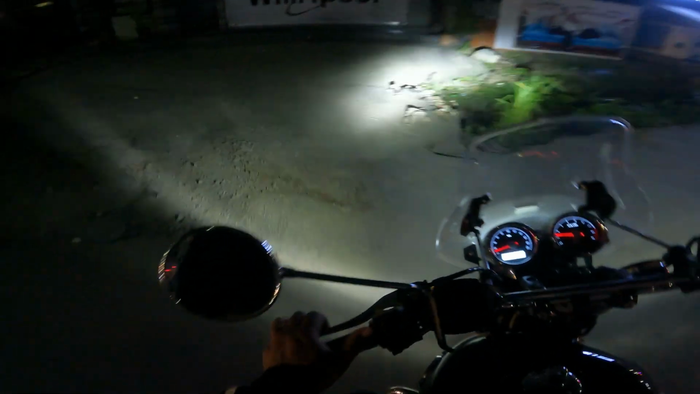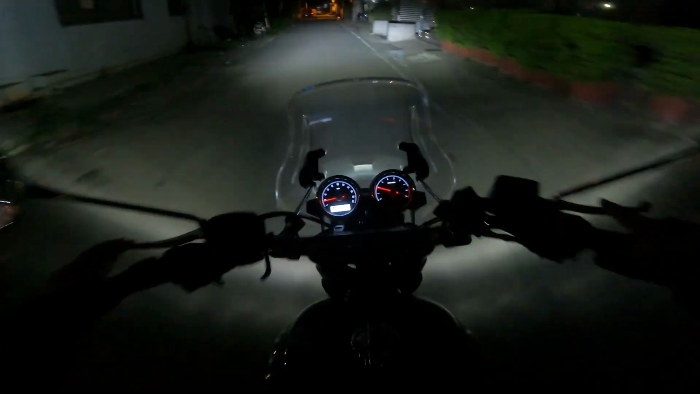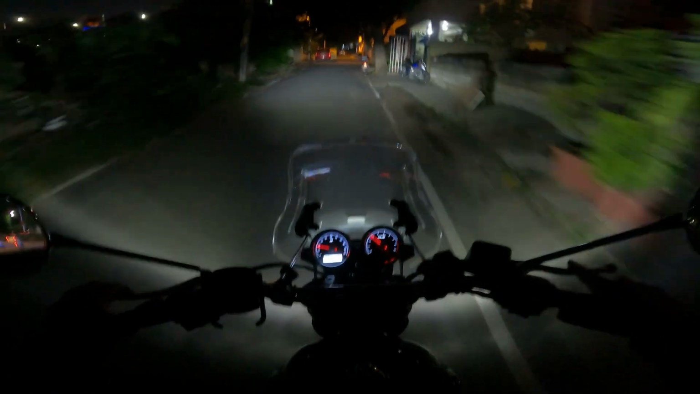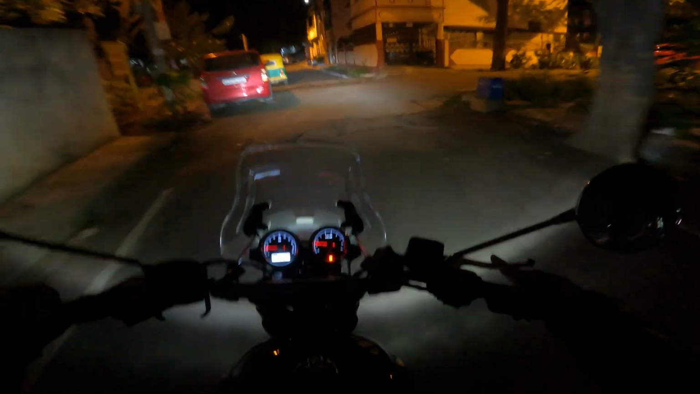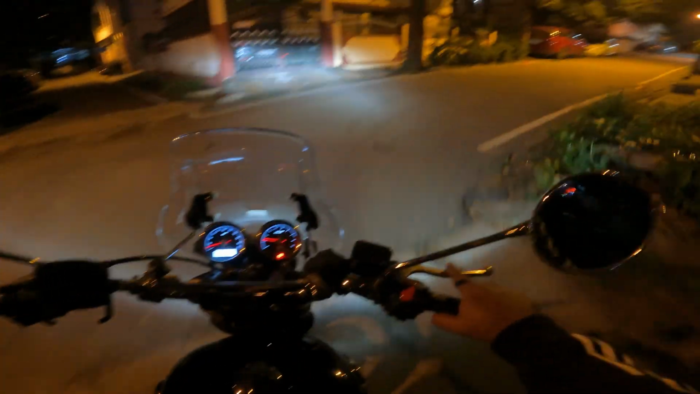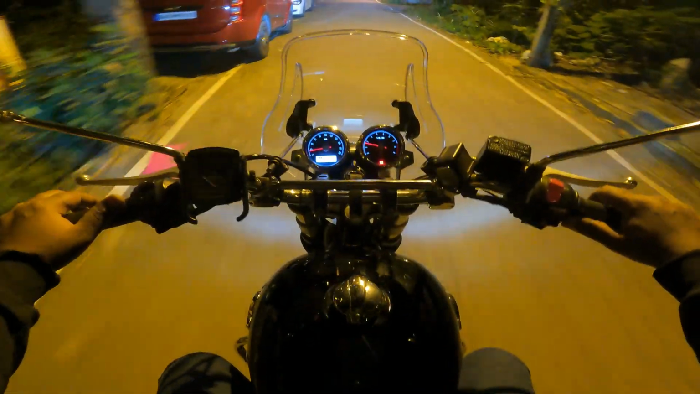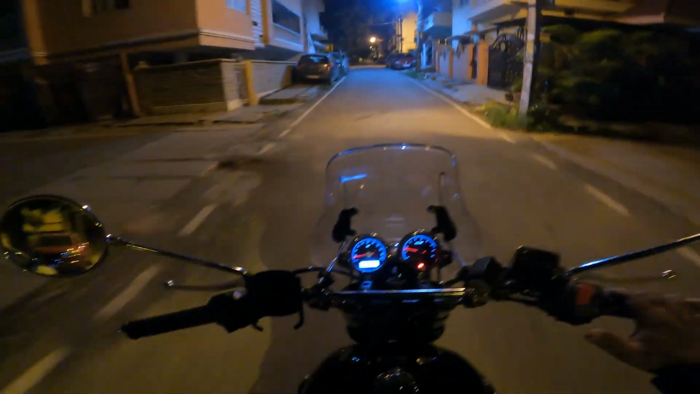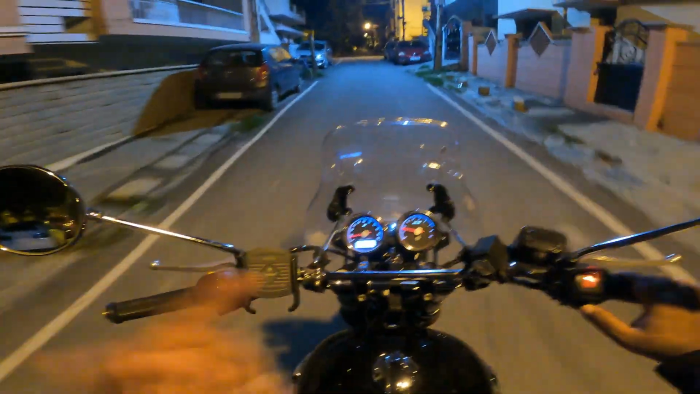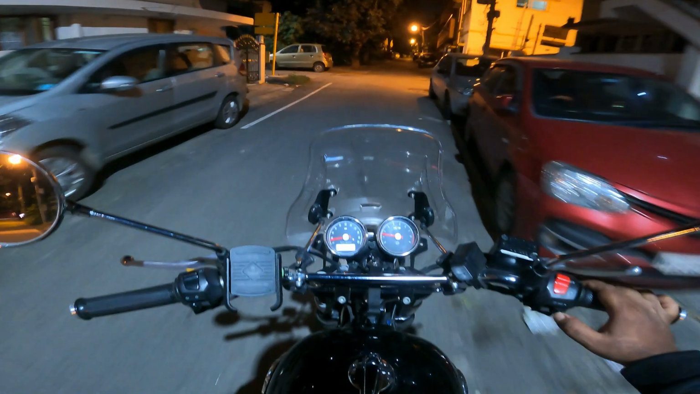And I'll take this little route. There, you see, it's come back on again. As soon as I put off the headlight, it goes away. That's the strange part.